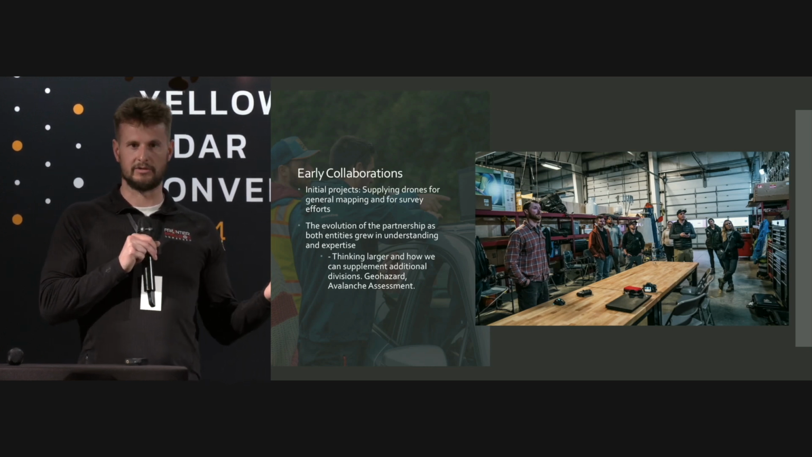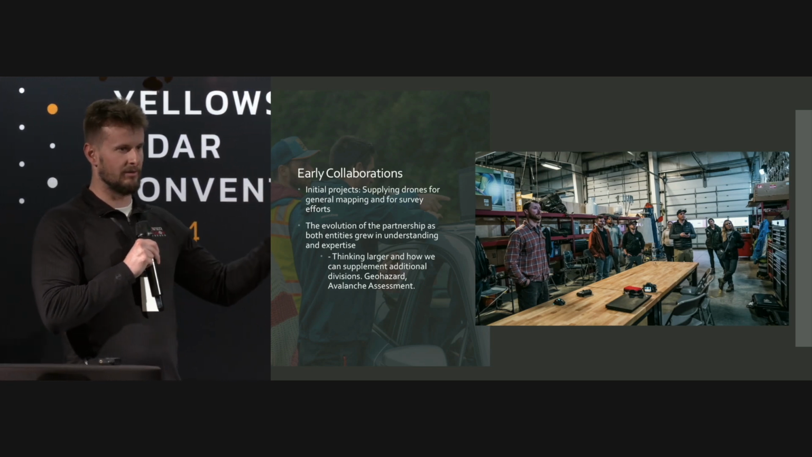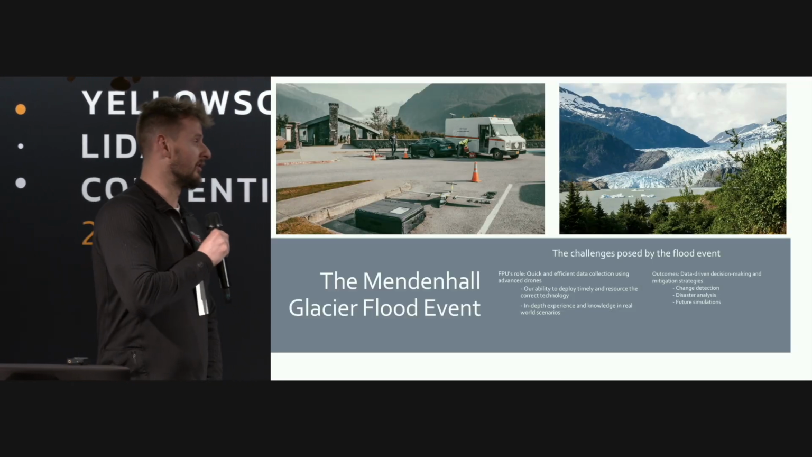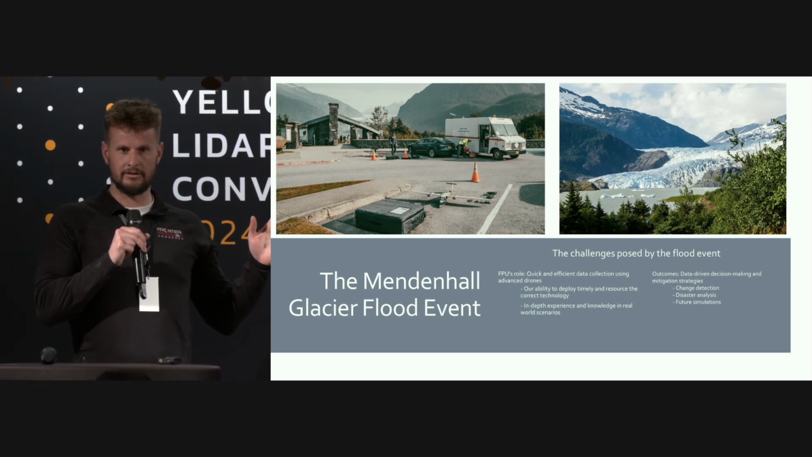like a Quantum Systems Pro that we flew today. So as this was happening, and we meet with them once a year to go over their budgeting requirements and things like that, the Mendenhall Glacier flood event occurred. So does anyone know what the Mendenhall Glacier is? Should I explain?